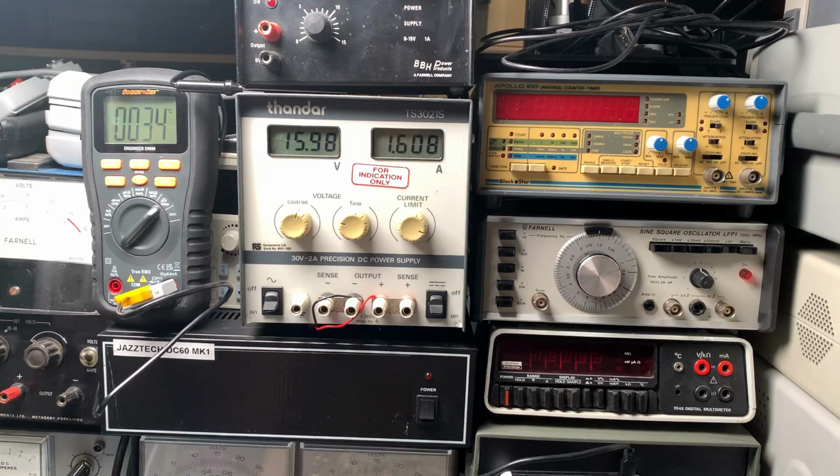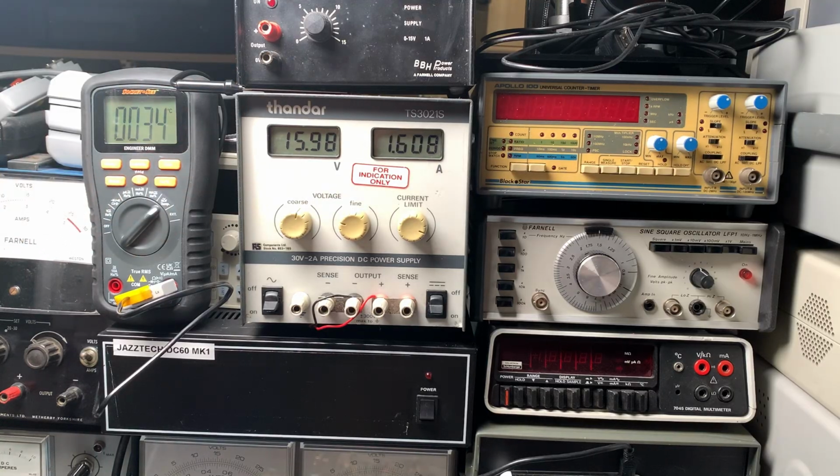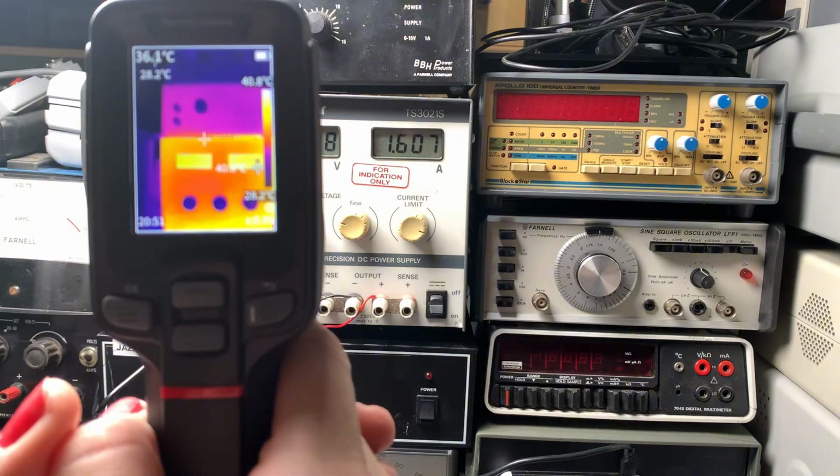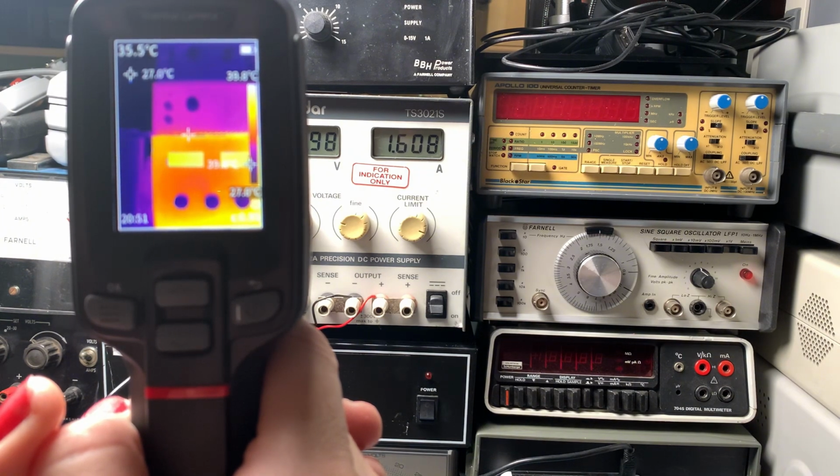Okay, so I've set up my usual non-scientific experiment here. I've got a thermistor on top of the Thandar power supply, and my multimeter here is telling me it is 34 degrees. So this is not really a scientific or accurate test, but I like to do this anyway. So it's giving me 35 and a half on that dark patch there, which is the thermistor.